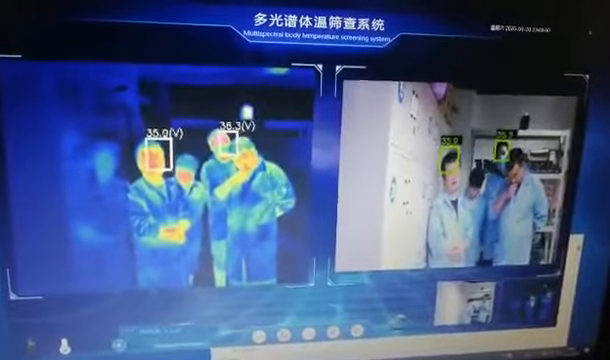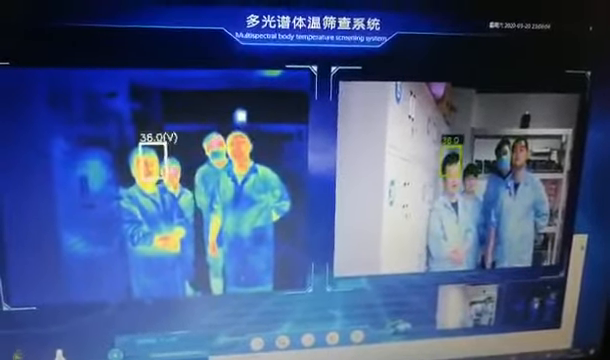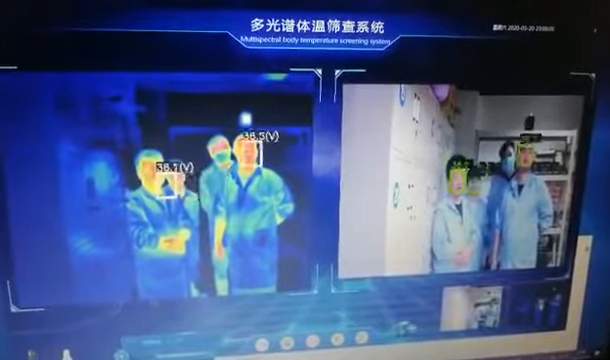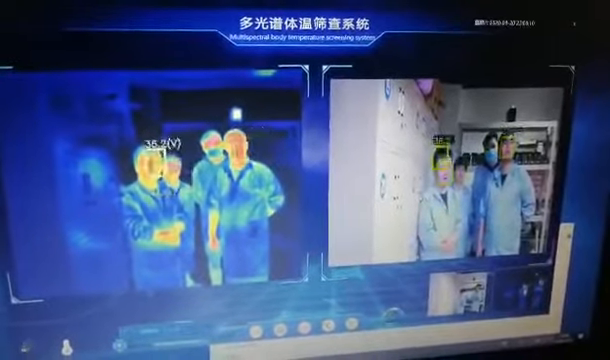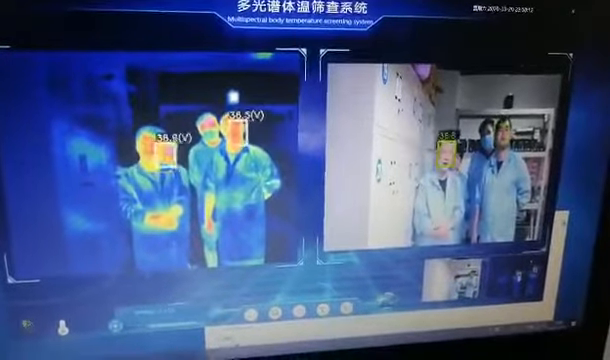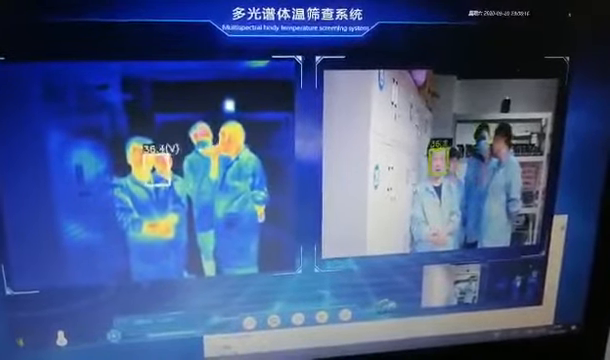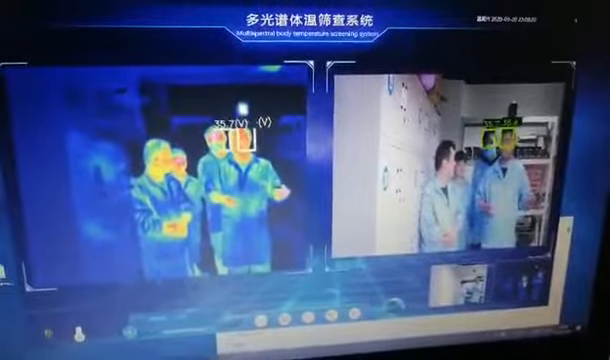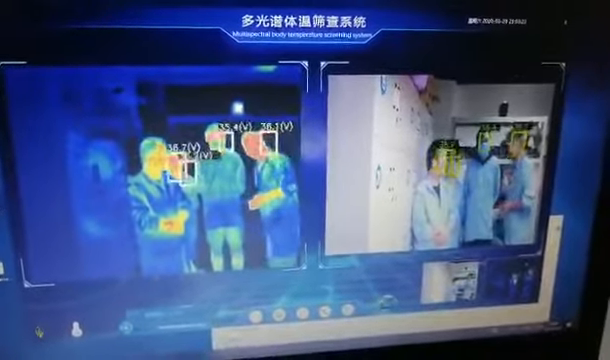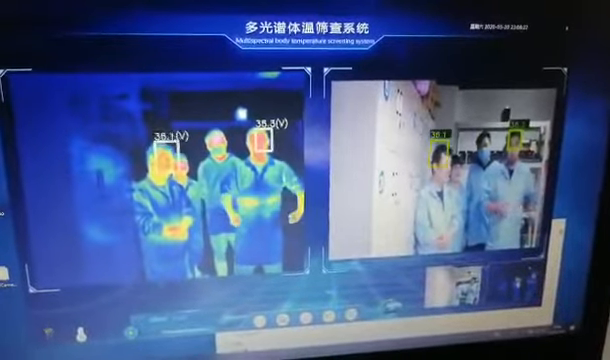Now, it is nearly 11 p.m. Our engineers and I are checking the body temperature screen system for you. Yes, because now the demand is very, very huge. We must do something to fight against coronavirus. Yes. So we are going to provide the real intelligent and the real dual light temperature screen system.